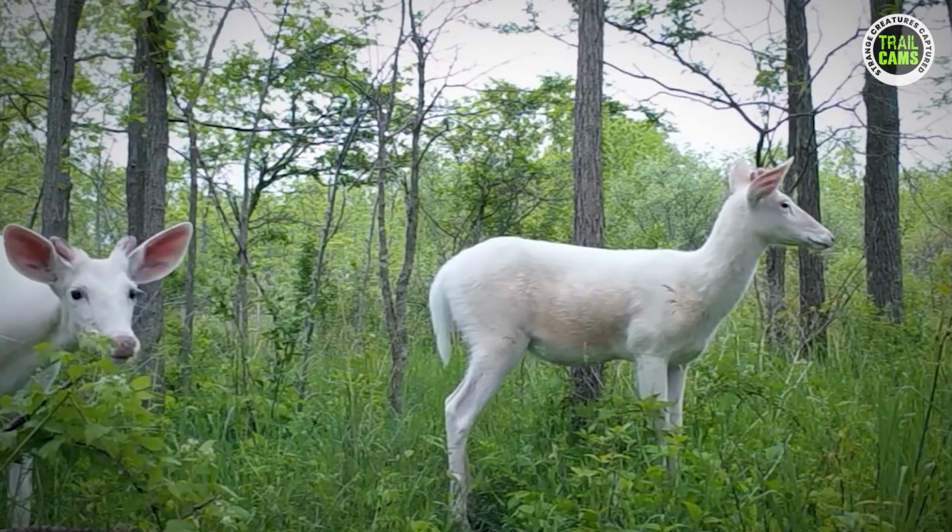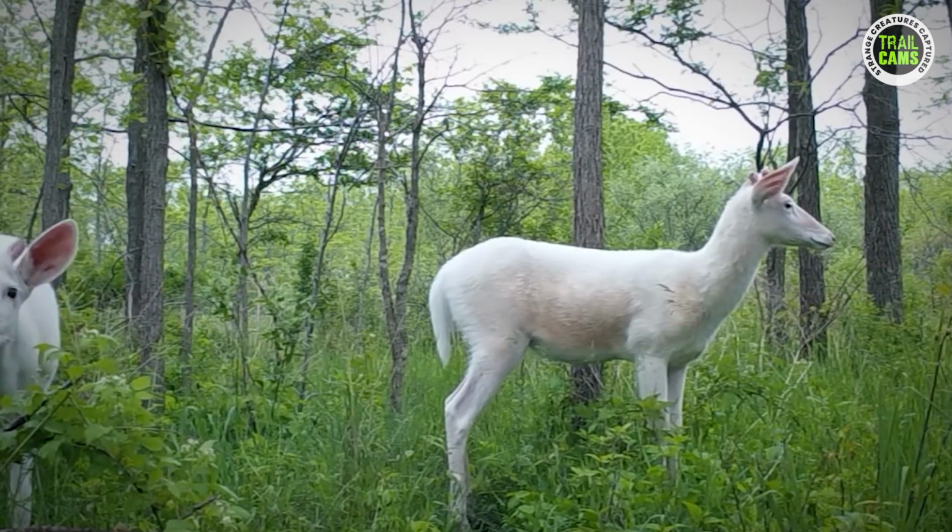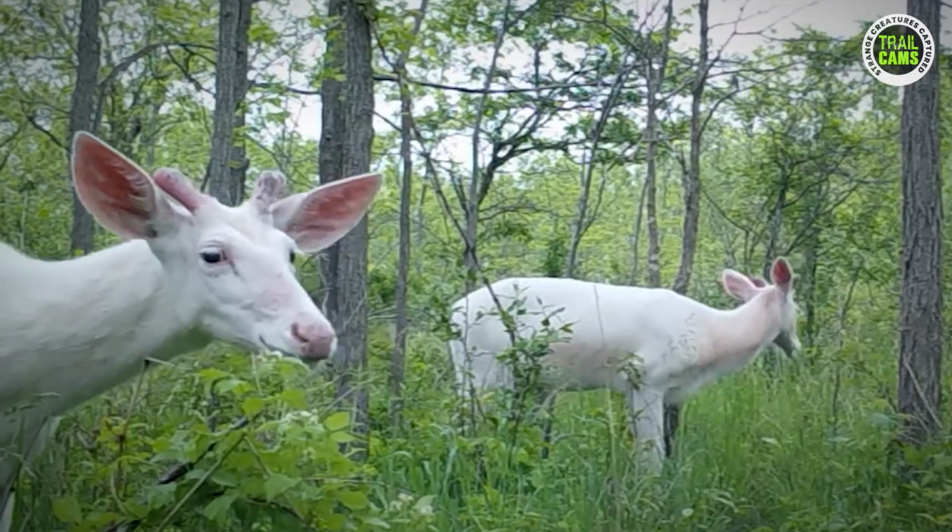He'd grown so fond of them and never wanted them out of the park. Their white color has made them quite visible to predators like coyotes. Just a few of them have been discovered. Do you think they'll live forever?